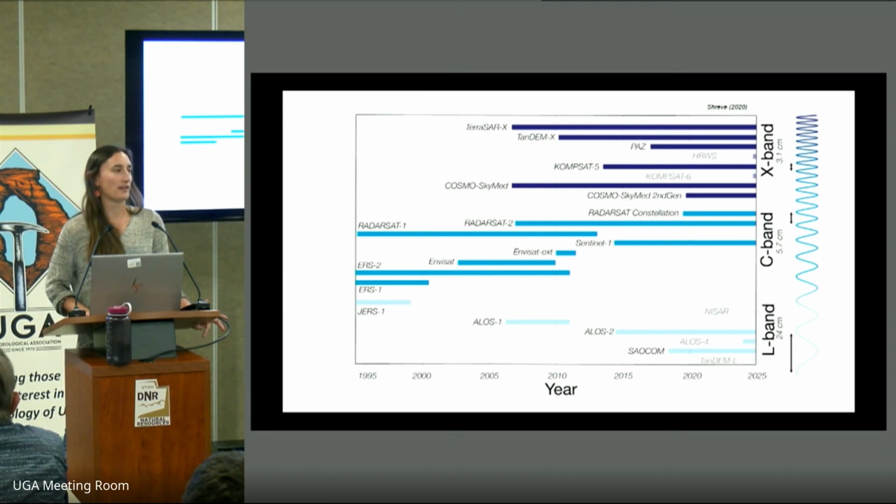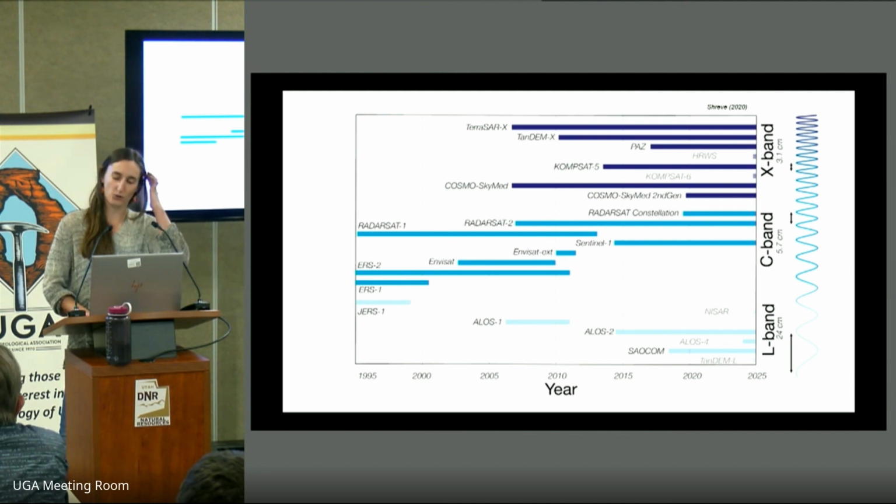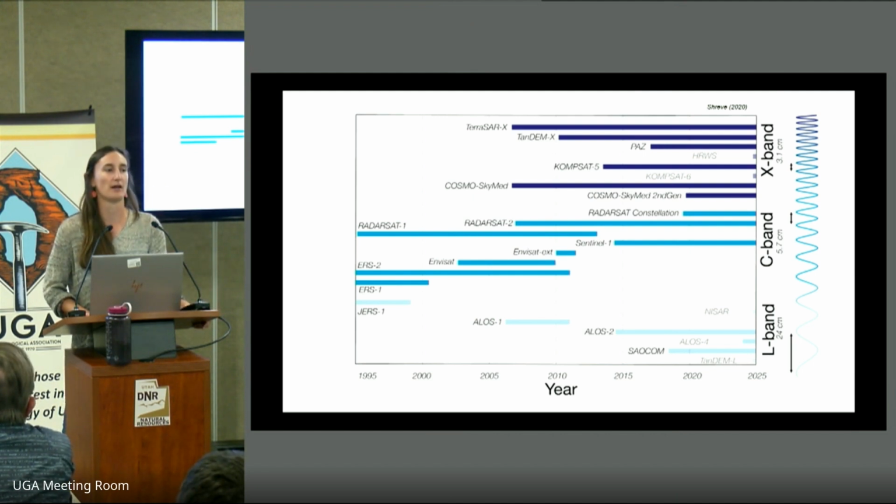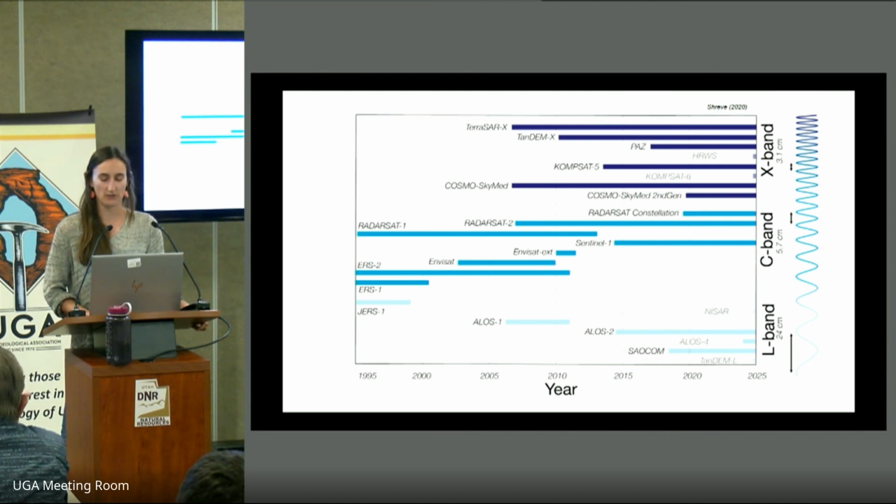However, these longer wavelengths are also less sensitive to displacement, and so we have to have larger displacements before we're able to have the signal be distinguishable from noise. The two other bands that we have here are C-band and X-band, and in contrast, the shorter wavelengths are more sensitive to displacement, but they tend to scatter off of vegetation, such as leaves or branches of trees and bushes, and so they can be a lot noisier in those vegetated areas.